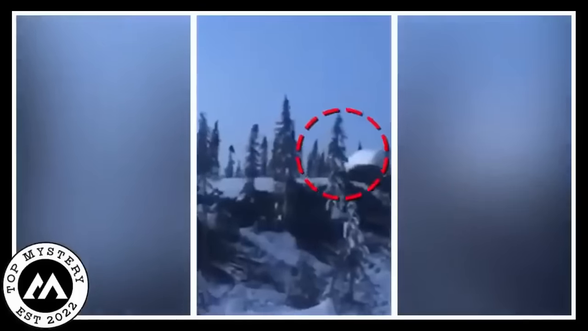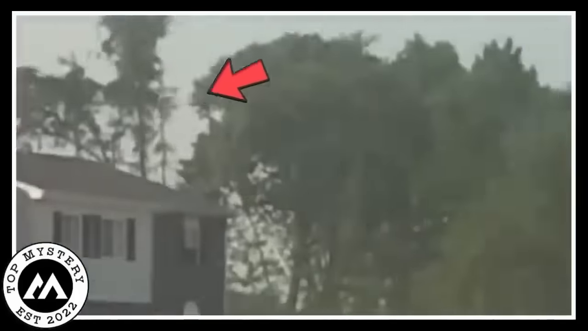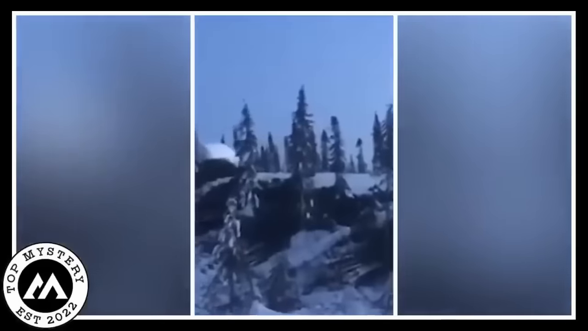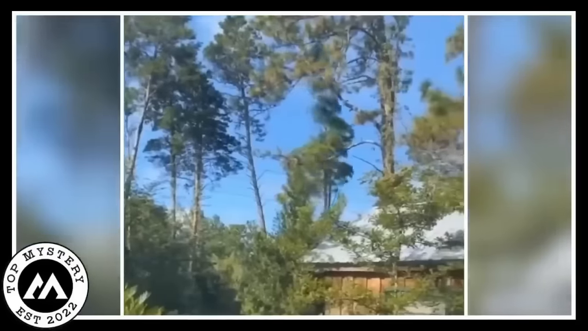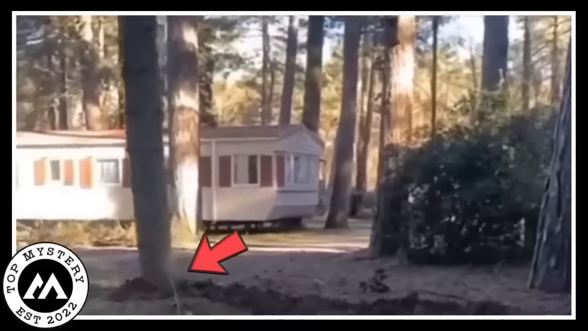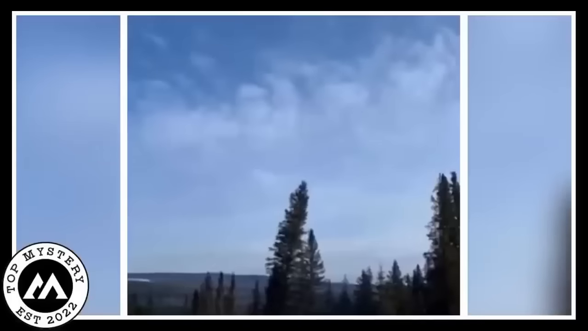So in the video you see different types of trees doing their own version of a tree walk. Some are near in the shot, like you could nearly touch them. Whoa. While others are far down, just doing their tree thing. Now, here is the crazy part. These trees are on the move, but the roots are still in the ground. Like, how does that even work?